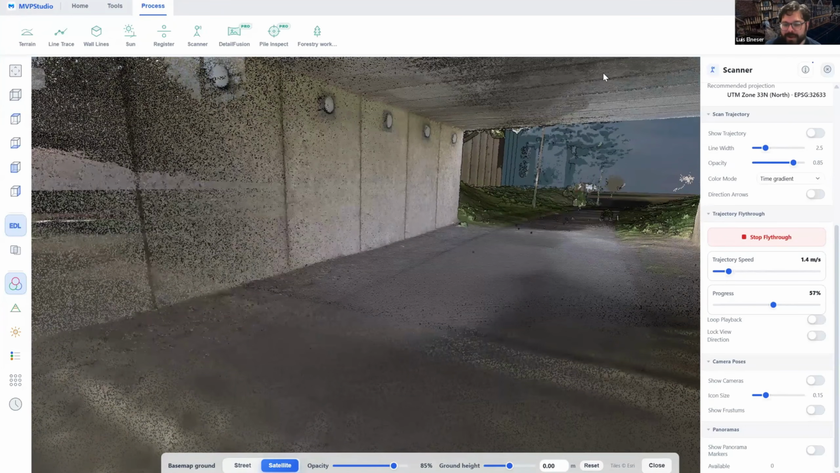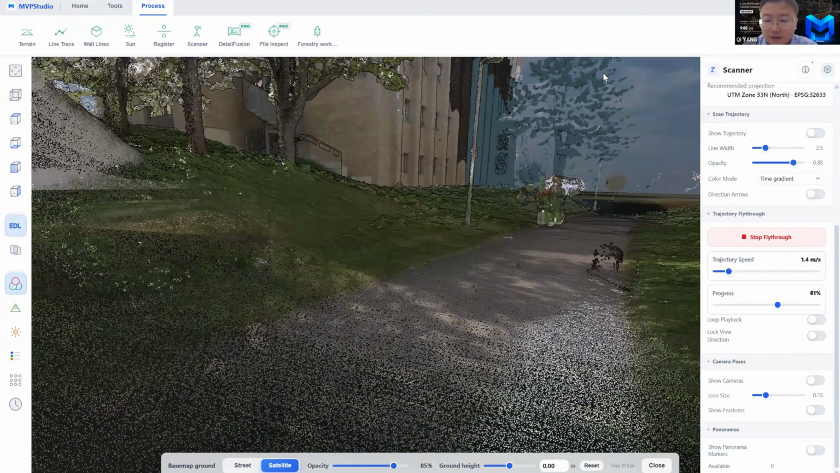And can we add the dark mode? I think that, yeah, that's a good suggestion. It's very bright. Good idea. Yeah, good idea.